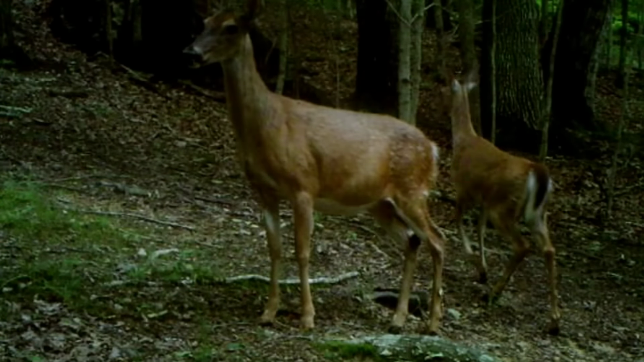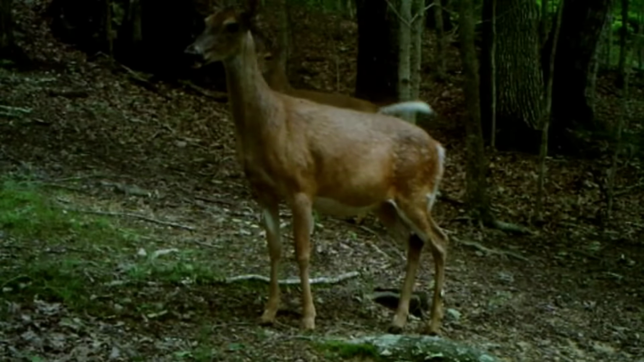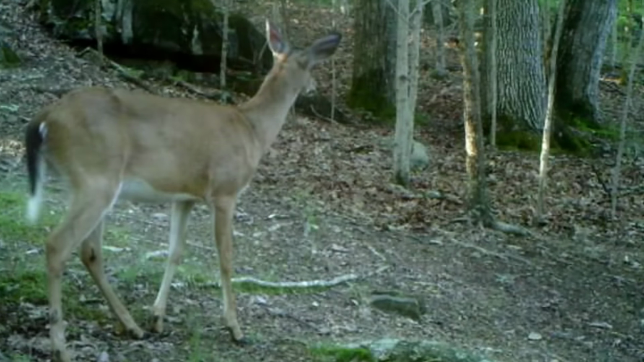And at the salt block, nervous deer at dawn. But they still here best they can. But they're watching. They're always wary.